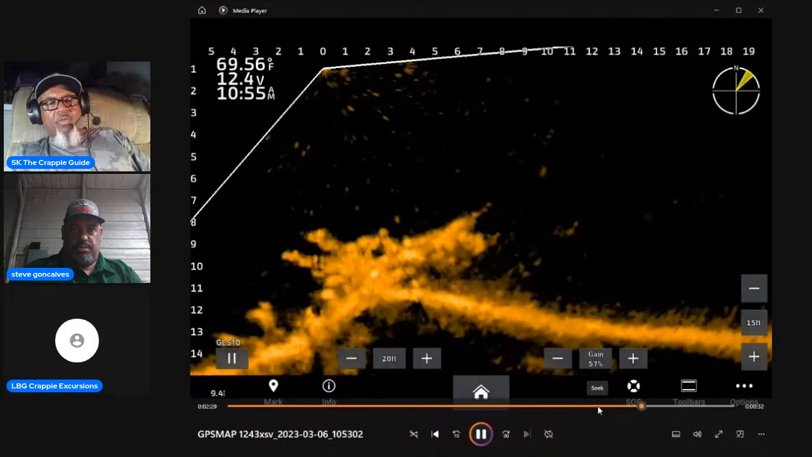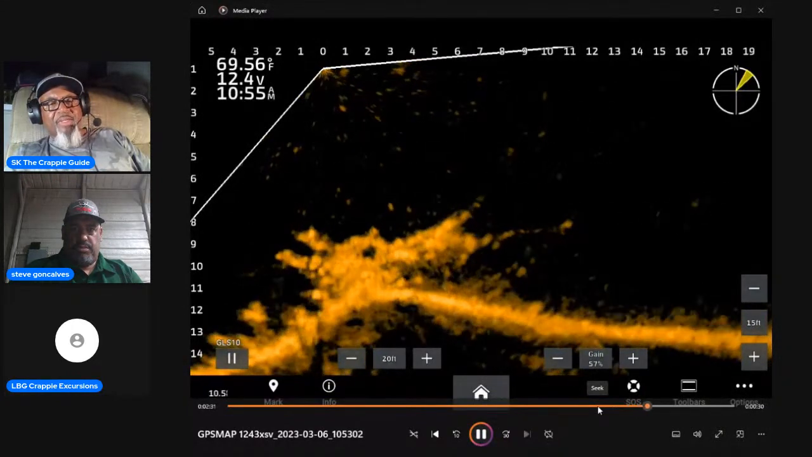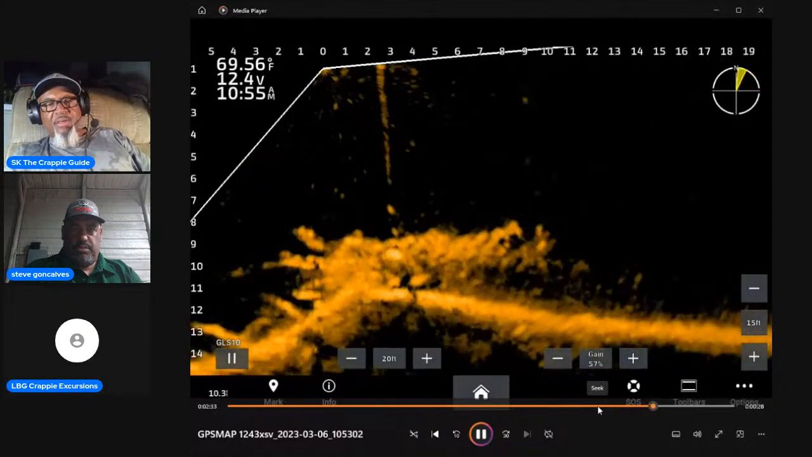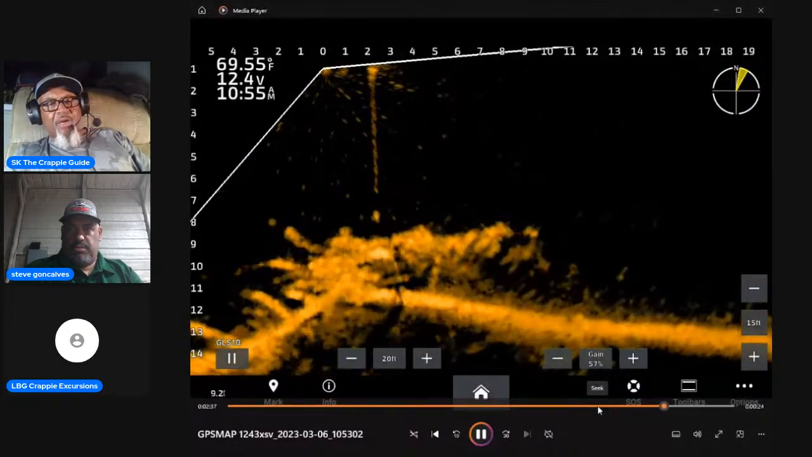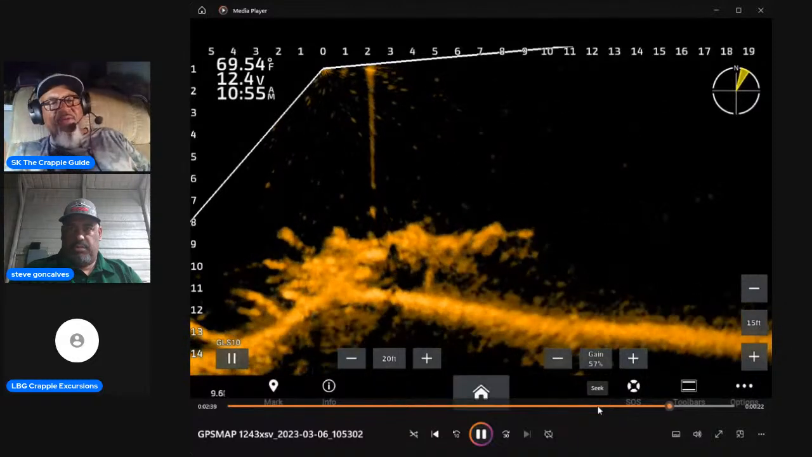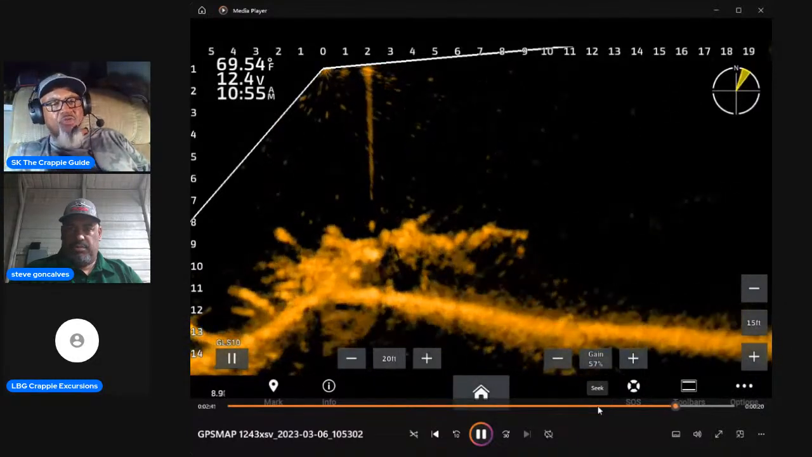I didn't watch this whole clip right here, so I'm not for sure if I'm gonna entice something else off of here, but I see a bright dot. You see how much brighter that is right there up under that jig. So I'm just sticking it down there. Man, it's all trial and error.